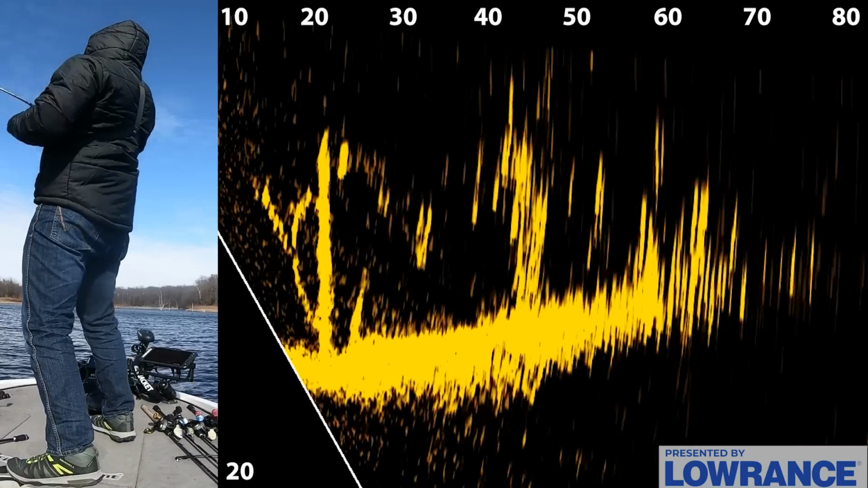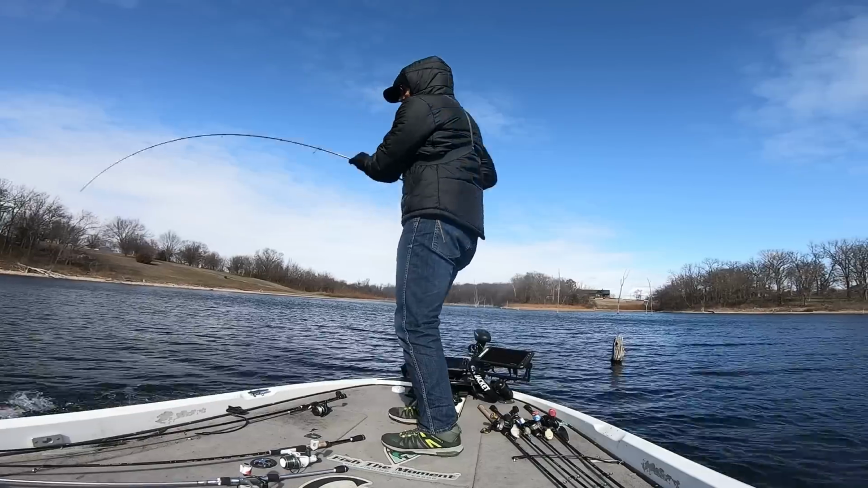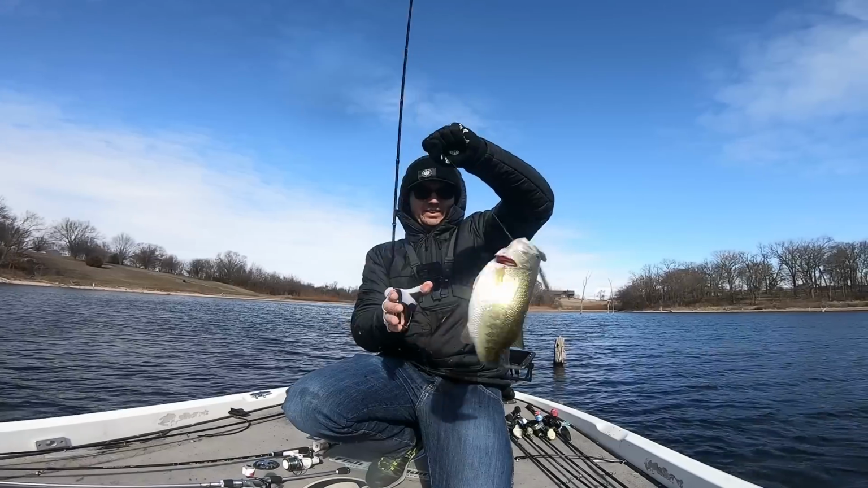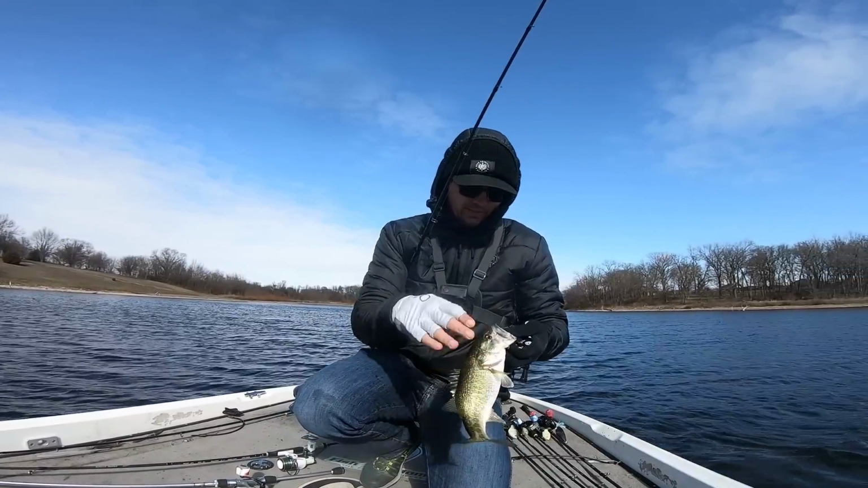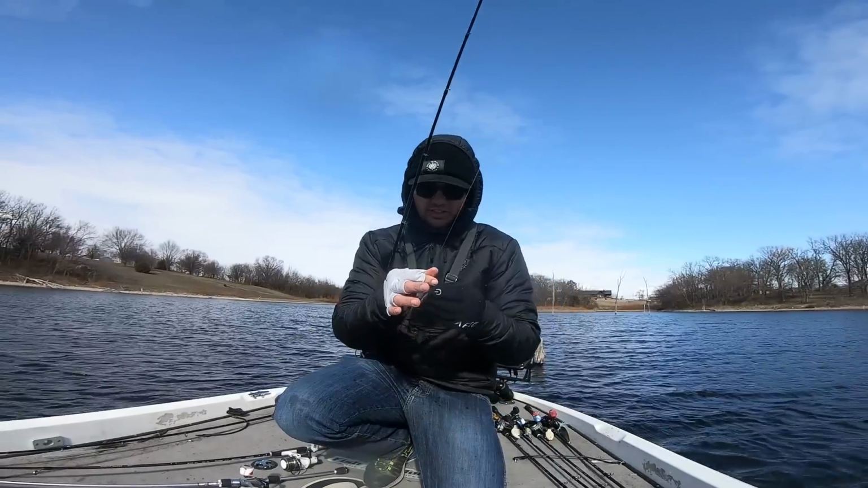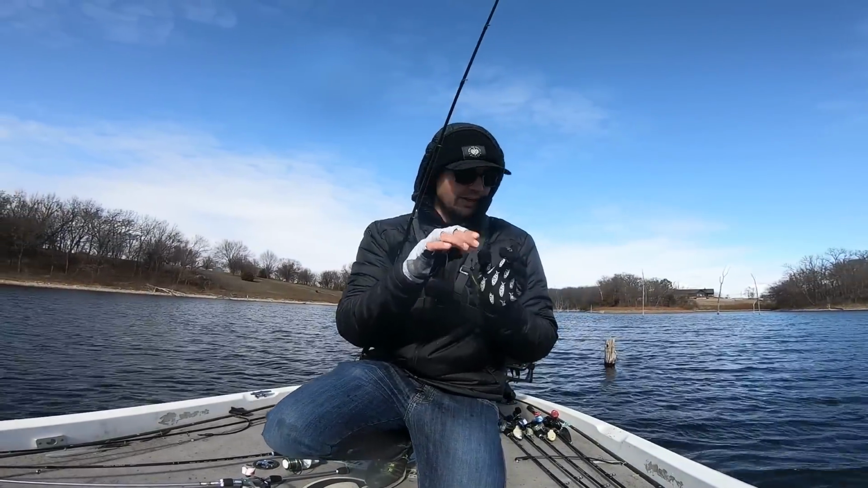Got him. On the Wacky rig, working it like the Demiki. Not a big one, but it's a fish. Got him. My goodness, that fish finally came over and ate it. Nice little fish. Stuck him on that Weedless Wacky shot. Bait's barely hanging on right there.